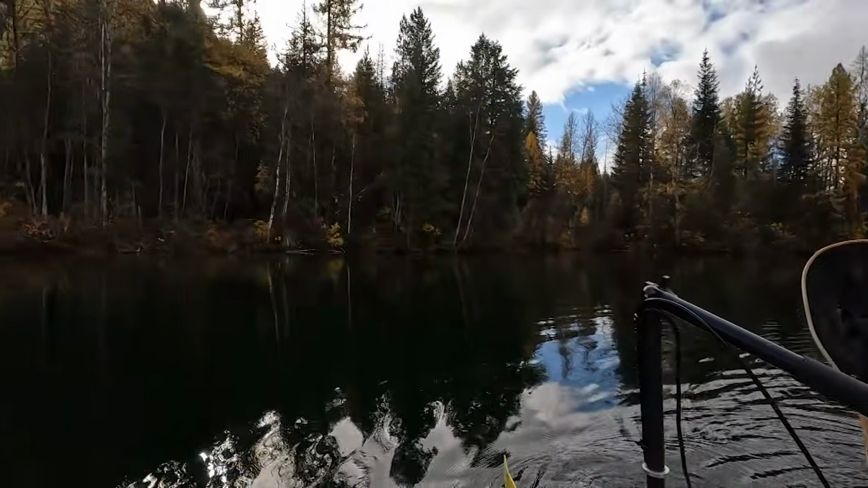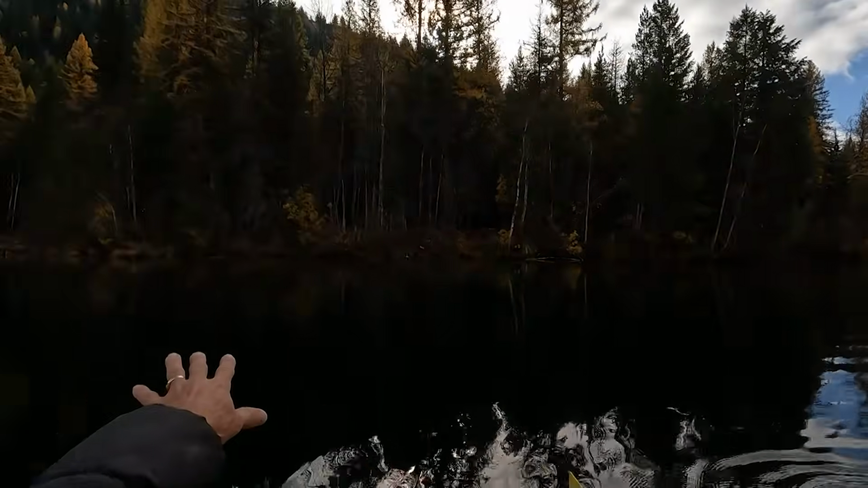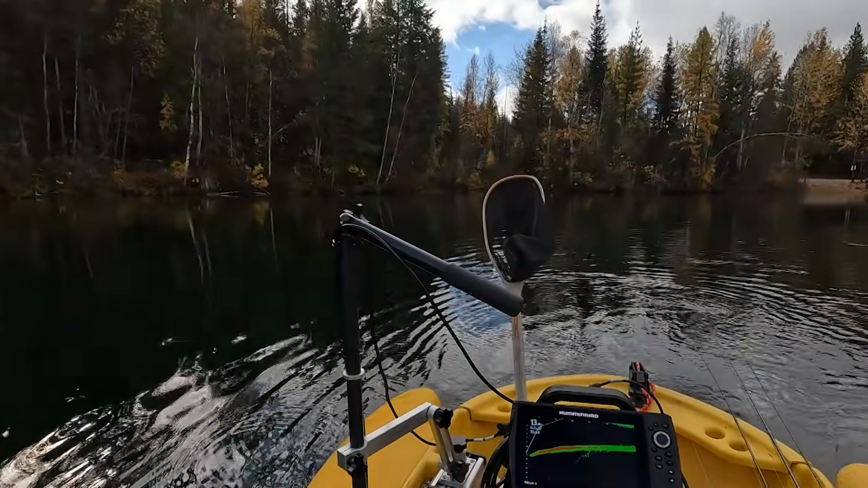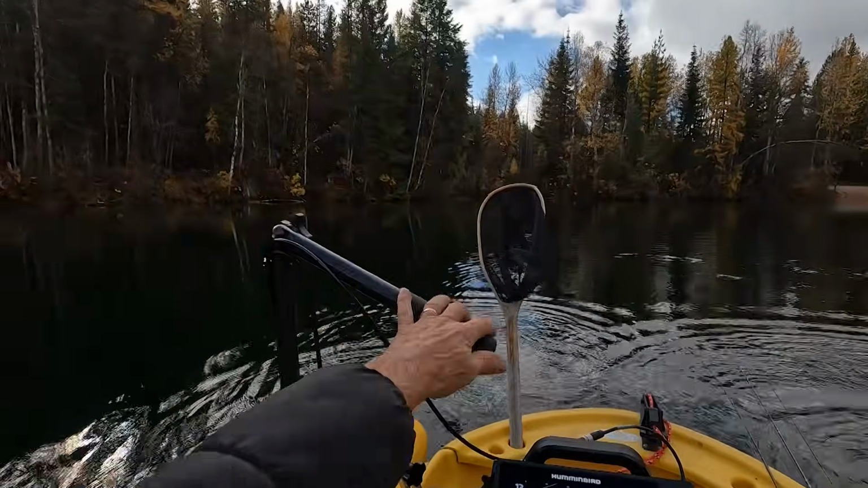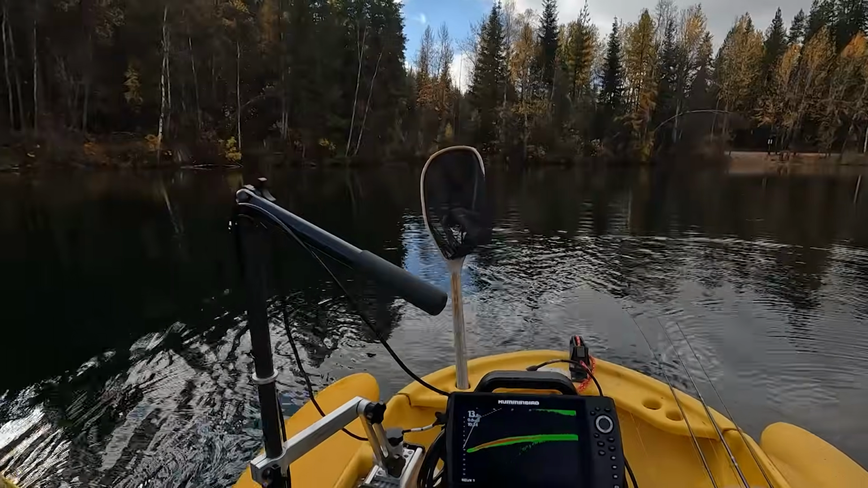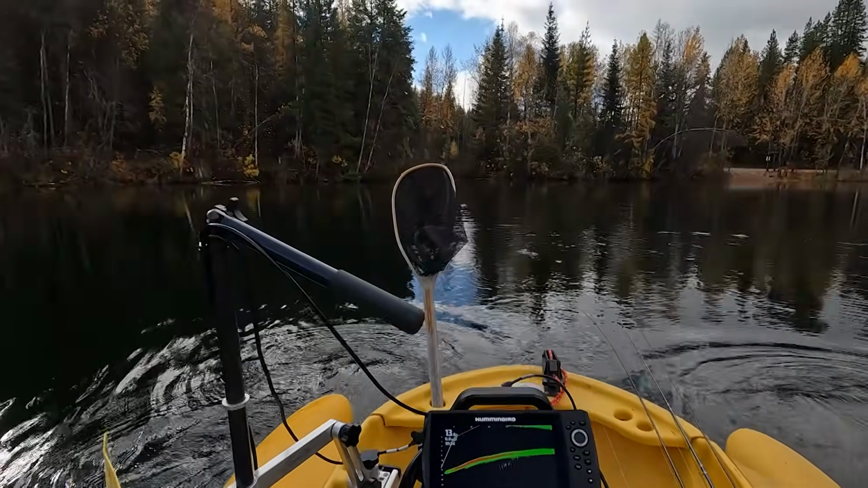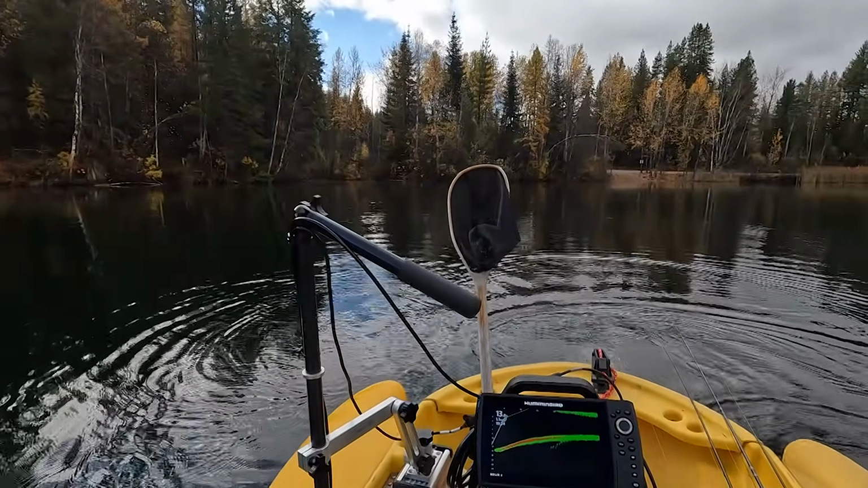So all I'm going to do is cruise along the shoreline here. I've got a nice shoal all along here. And I'm just going to watch on my Mega Live and see if I see anything. I've got it pointing to the shoreline, to see if something's moving on any shrimp in the shallows. Good thing to use blobs.